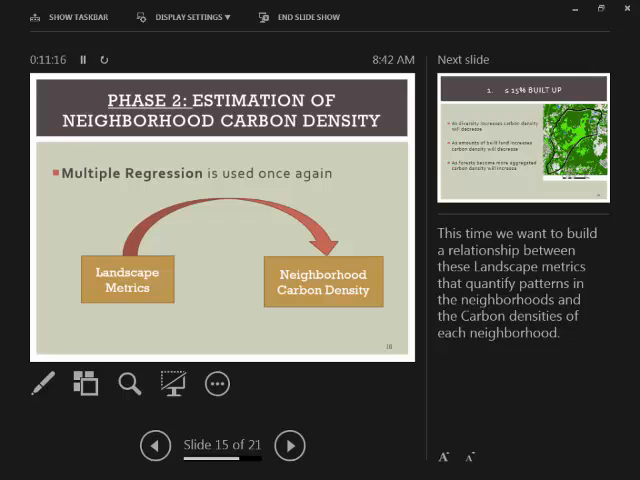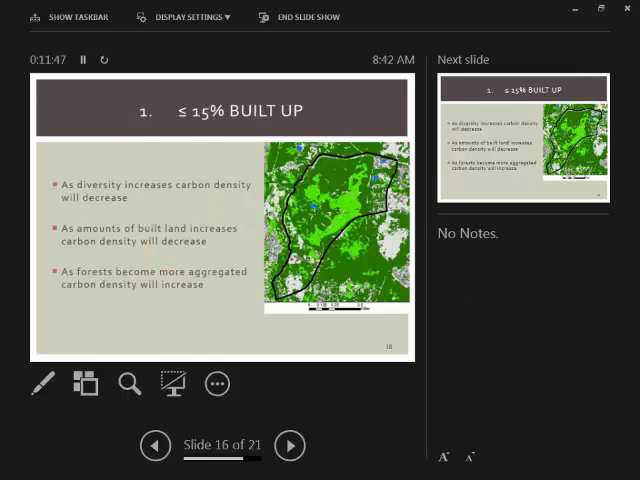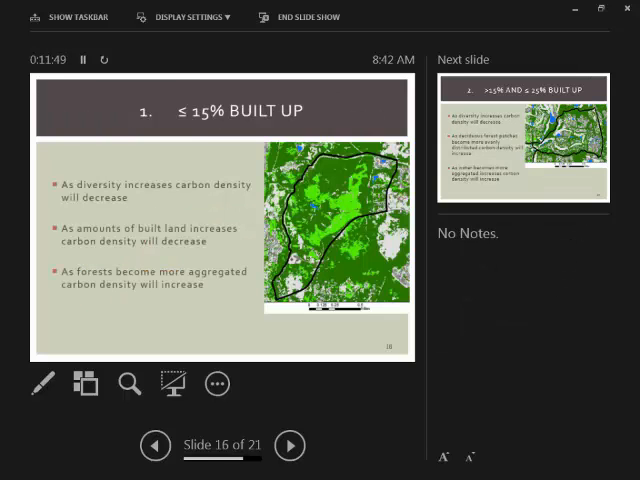So yeah, using these landscape metrics representing the development styles and the structure of the neighborhood, we want to figure out what aspect of that neighborhood structure is affecting the neighborhood carbon density, aka the health of trees within the neighborhood. So once again, we're going to use regression models to figure out what aspects of the landscape structure are affecting this carbon density.